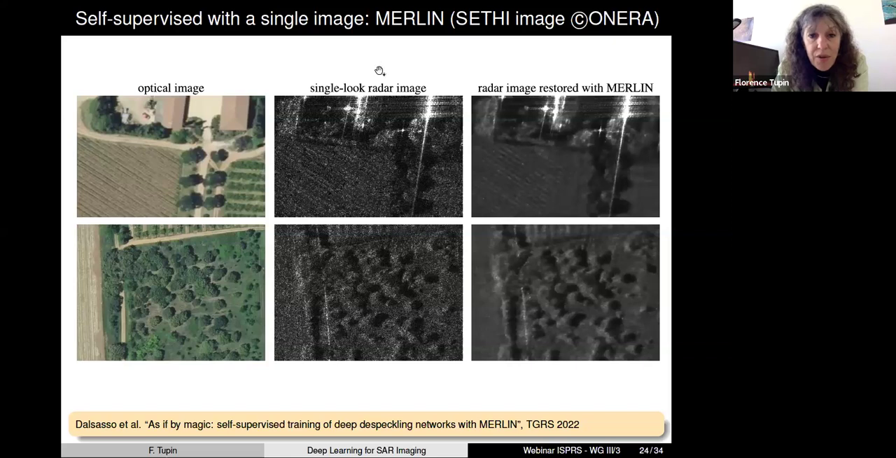So here is another example with the aerial image of Onera. And you see you have an even finer resolution with very accurate, very fine structures on this image. And you see again that we have a good restoration of this kind of information.